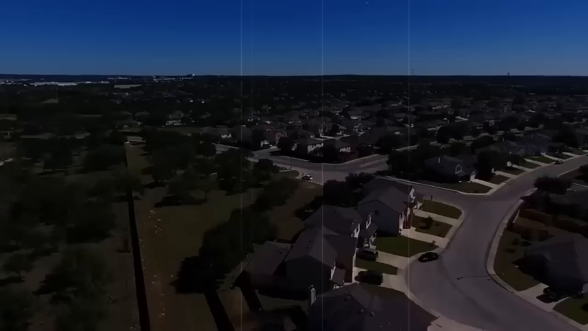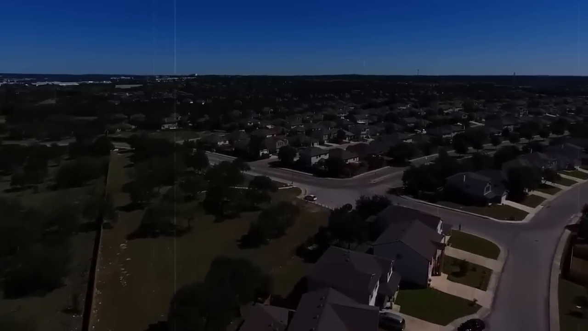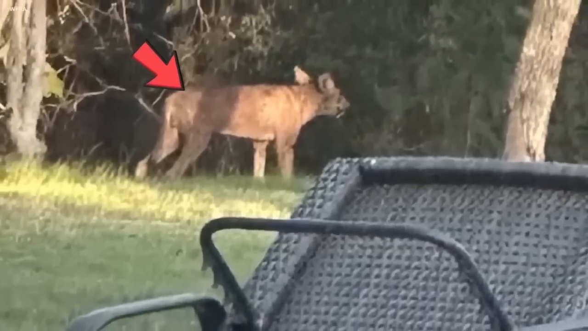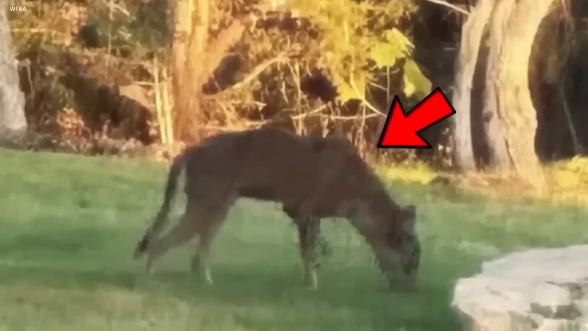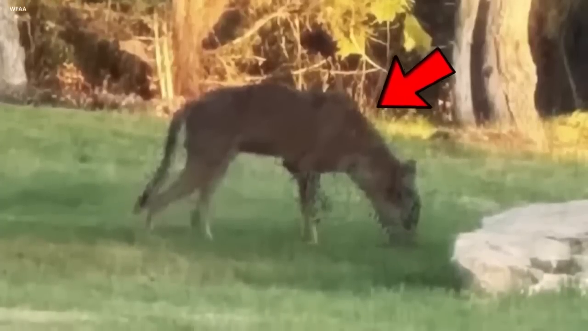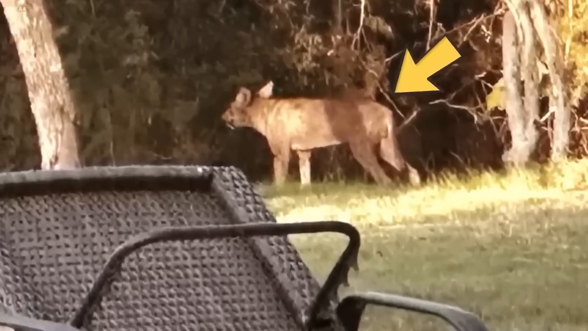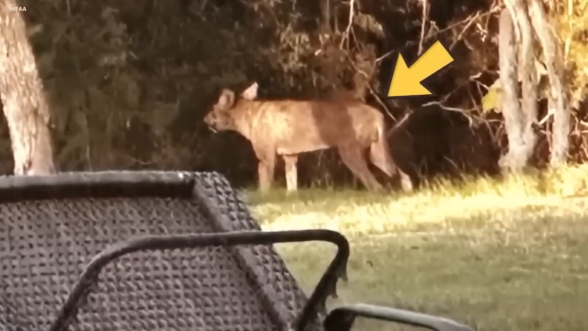Mysterious creature of San Antonio. In the northern part of San Antonio, something mysterious happened. It was like a hidden puzzle that confused the people living there. It all started with a strange picture that made everyone wonder. This picture wasn't clear at all. It looked like a strange image taken when the light was fading away.